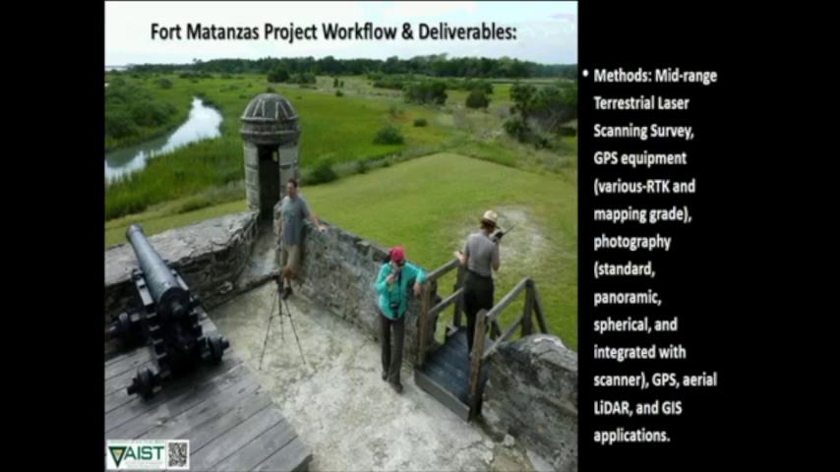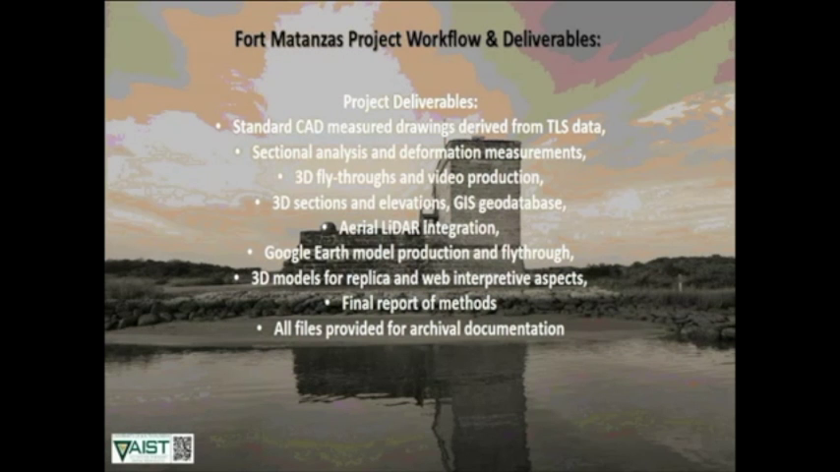The GPS equipment we're using varies from RTK to mapping grade, using standard panoramic, spherical, and integrated scanner photography. And airborne LiDAR is an important application as well in a lot of our GIS work that we do in these parks. And then for the deliverables, again, in concert with the park, we decide, okay, what are some of the things that you're going to want out of this?